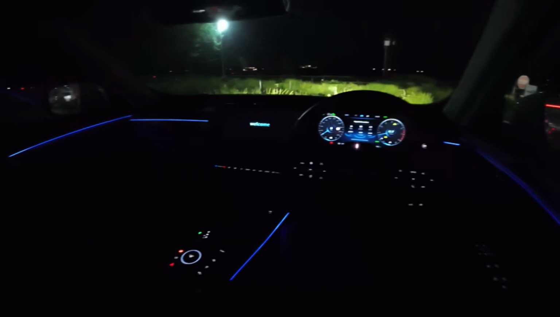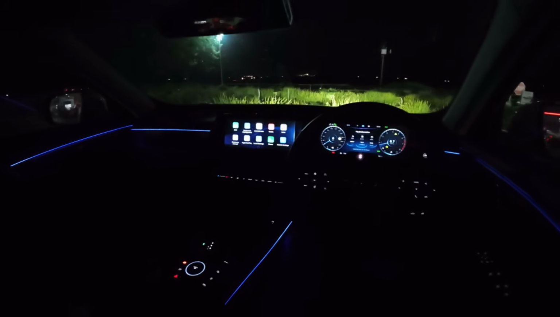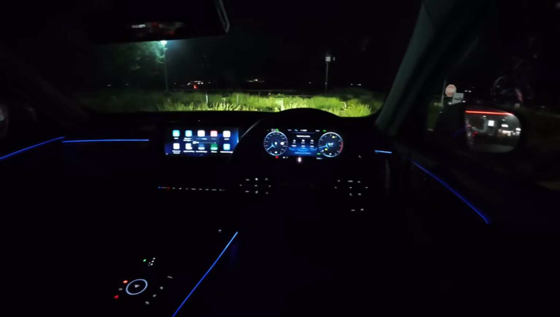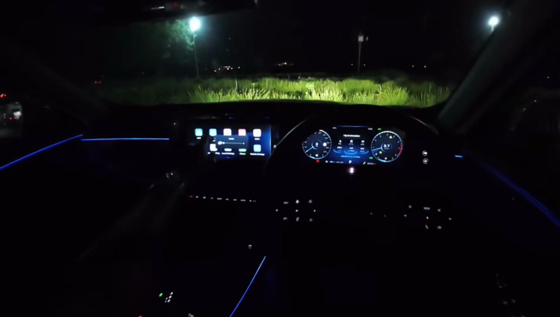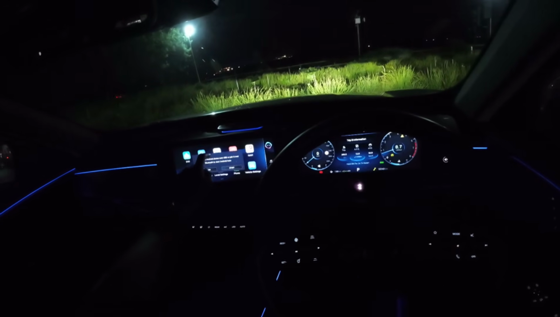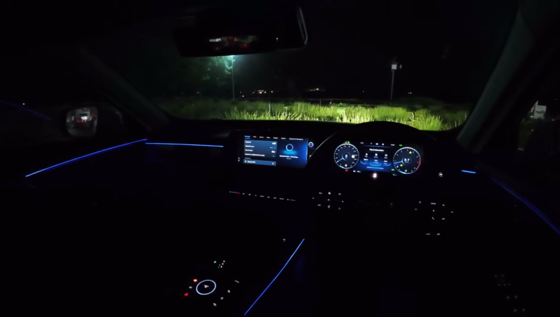Look, this is the Tiggo 8 Pro Max all-wheel drive. Last time we did the front-wheel drive, it was the pre-facelift one, and this radio is causing problems. Why are you not turning off? Alright, so the last time we did the Tiggo 8 Pro Max at night was the front-wheel drive one.